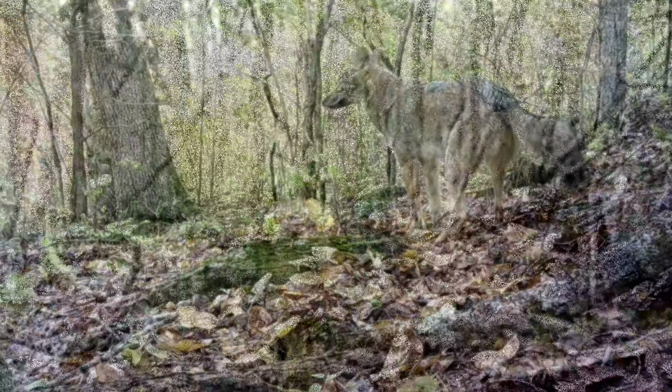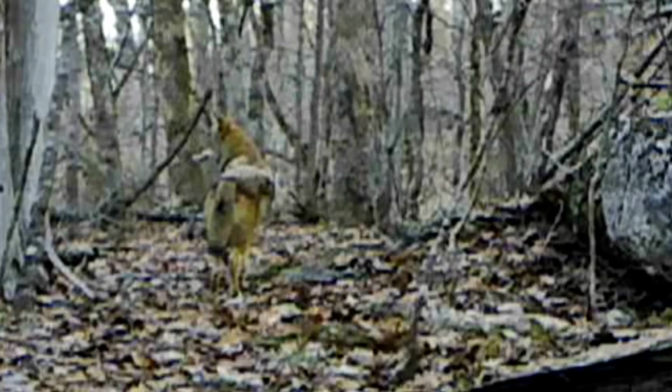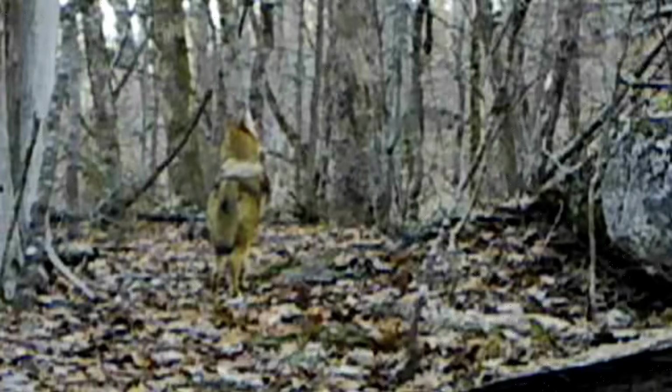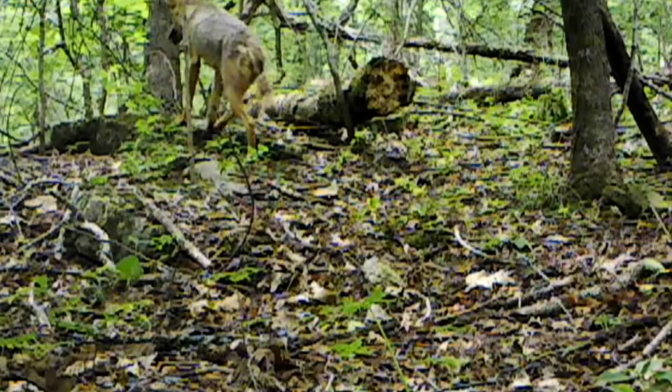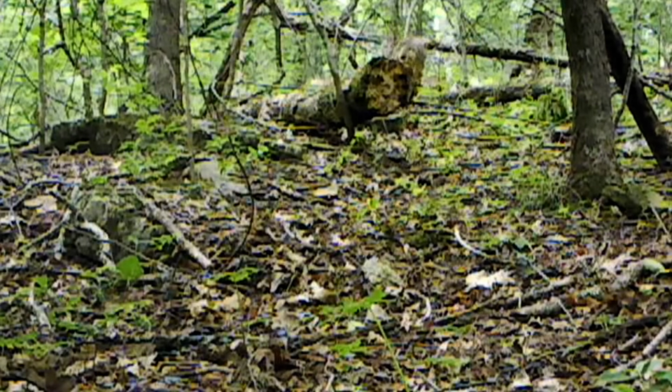Not much. And there's some weird colors on them too. Black and brown, mixture of wolf and coyote looks like. But some of them, mangy looking. Look at the tail on that one. Half the hair gone on it.